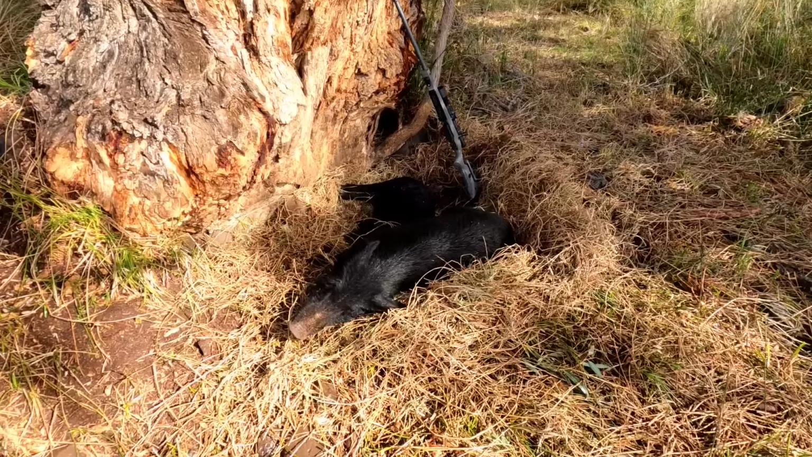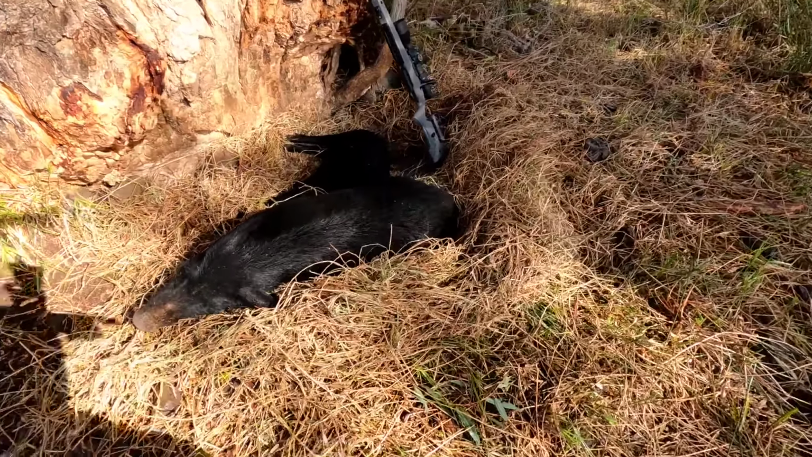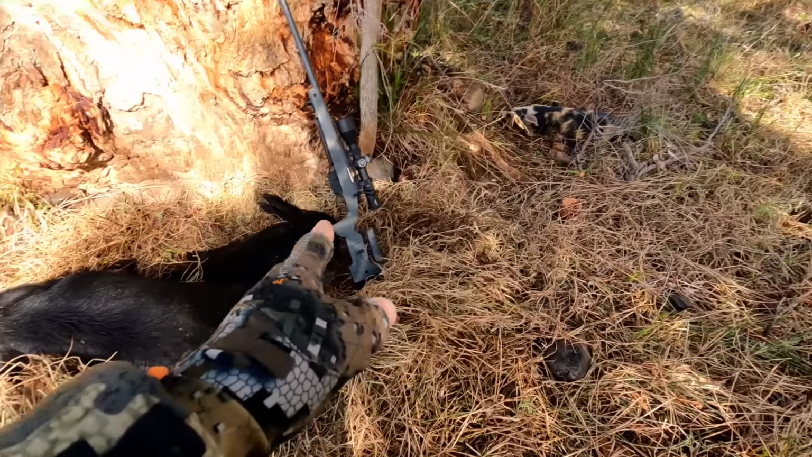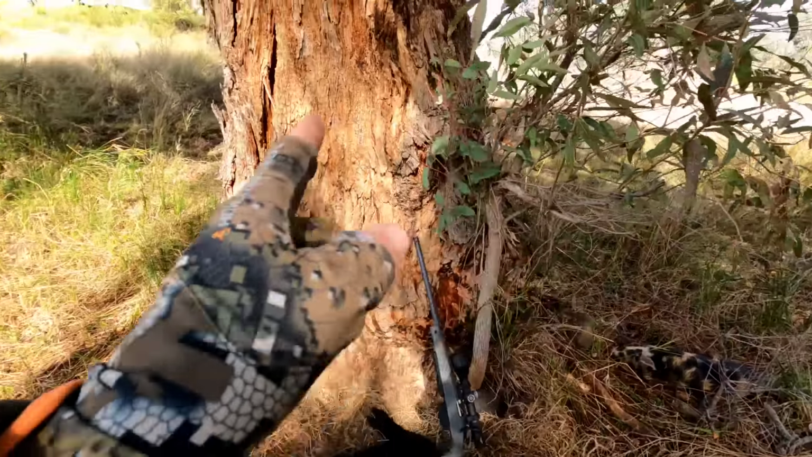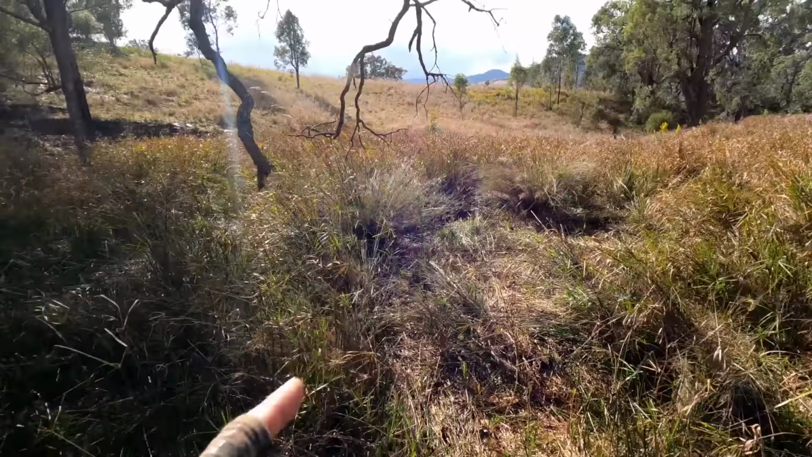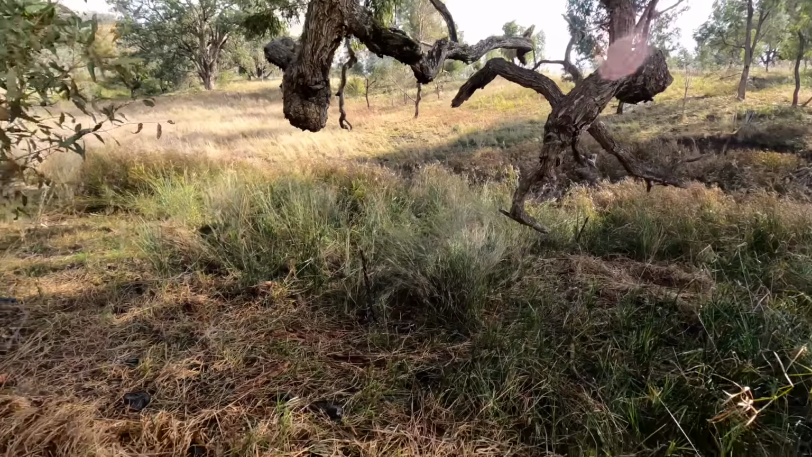So as you can see, the sun's back out. This is that big sow on her nest. Obviously this is why she's here, because it's getting the sunlight. There's another little one there, little one there. There's 2 little ones up on this hill, and there's another one over there. So pretty good. I got 6 of those guys. The quad bike's just up there on that ridge where I spotted them from.